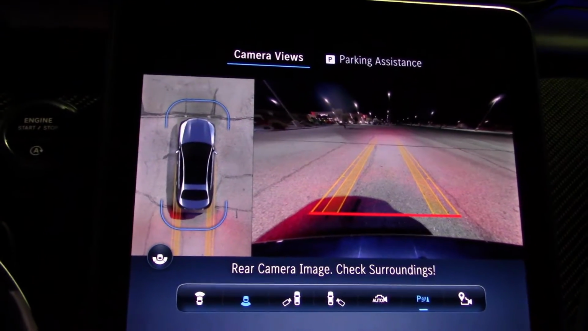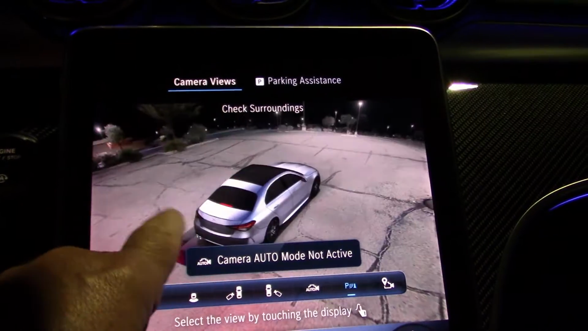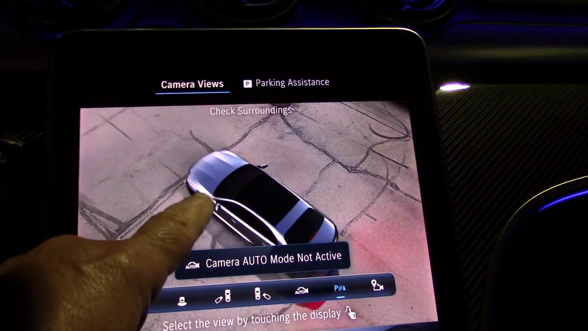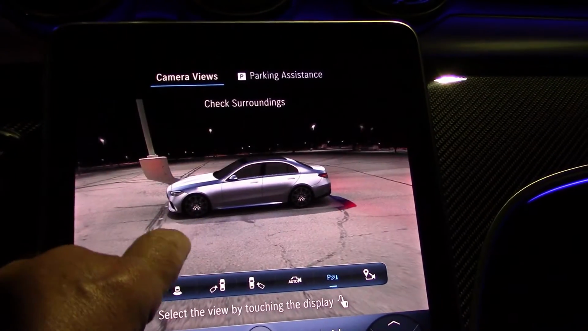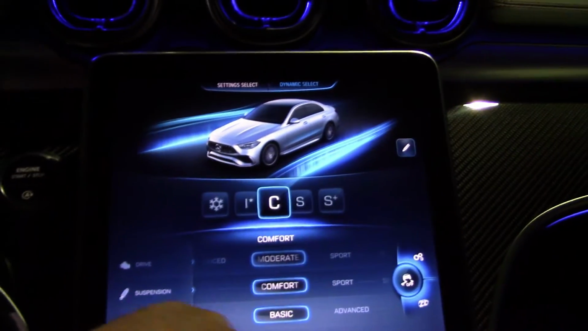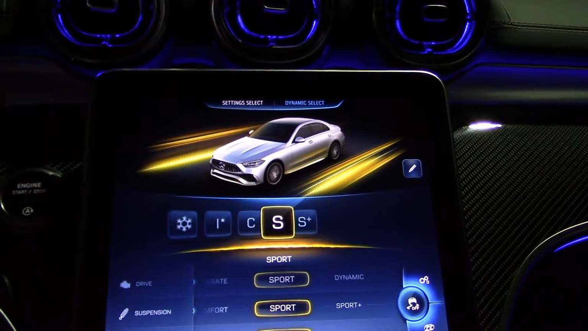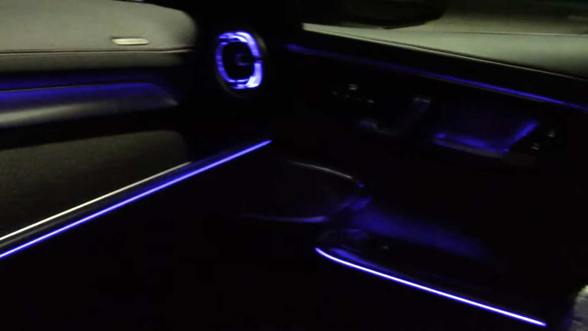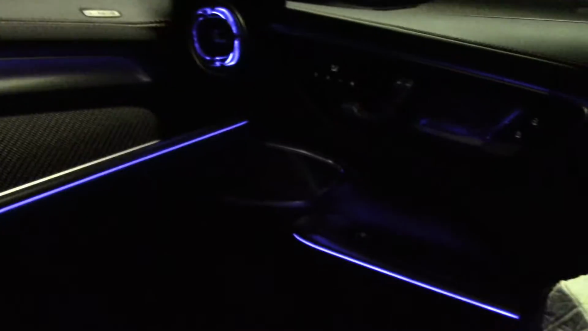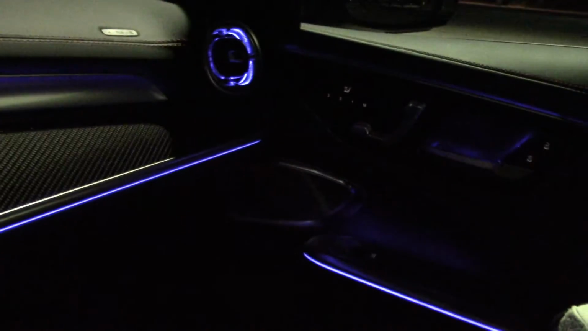Here's the camera system when you put it in reverse. And the 360 degree. In different drive modes: comfort, individual, sport, sport plus. Plus you have the neon signs, as I call them. Right now I have the blue set up on the dash and doors, but you can change all the colors they have on the menu, of which there are many.